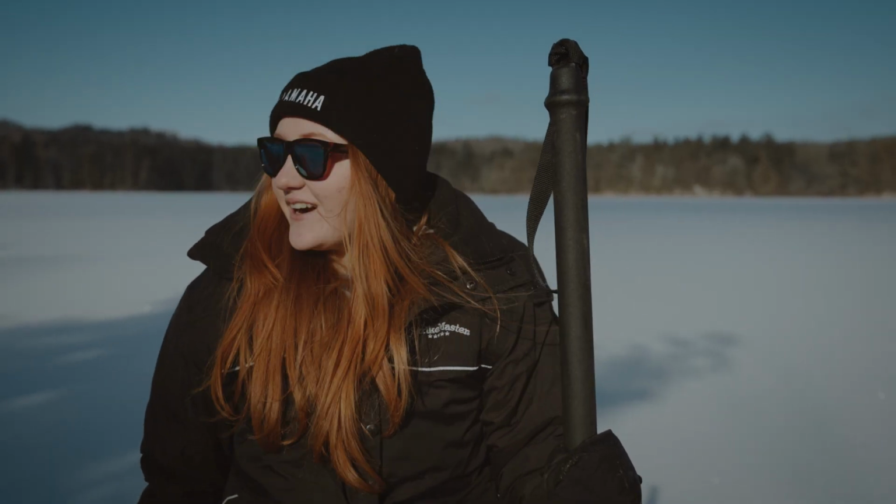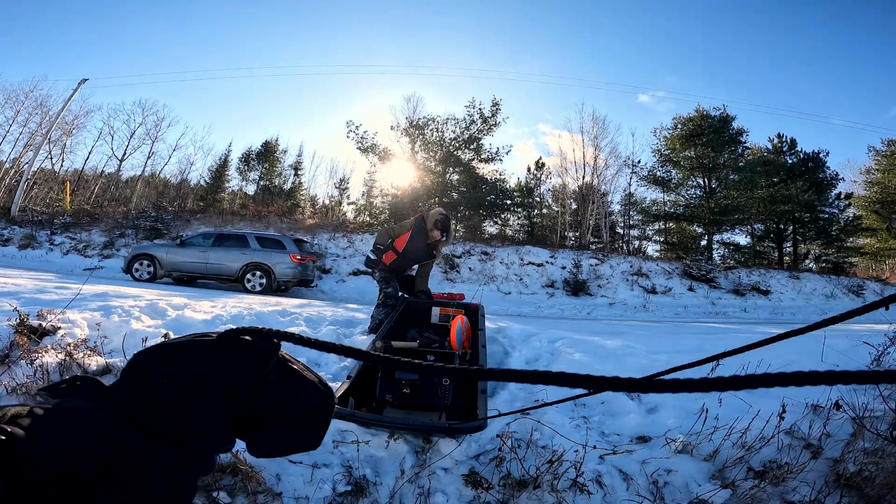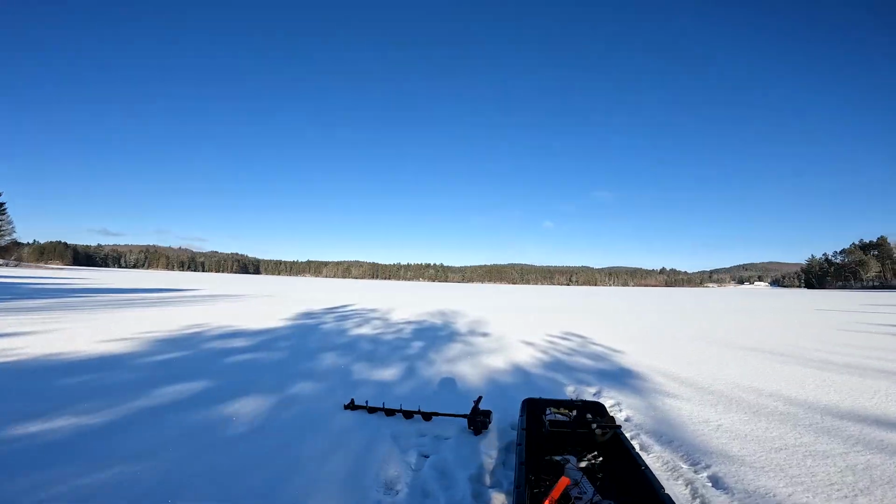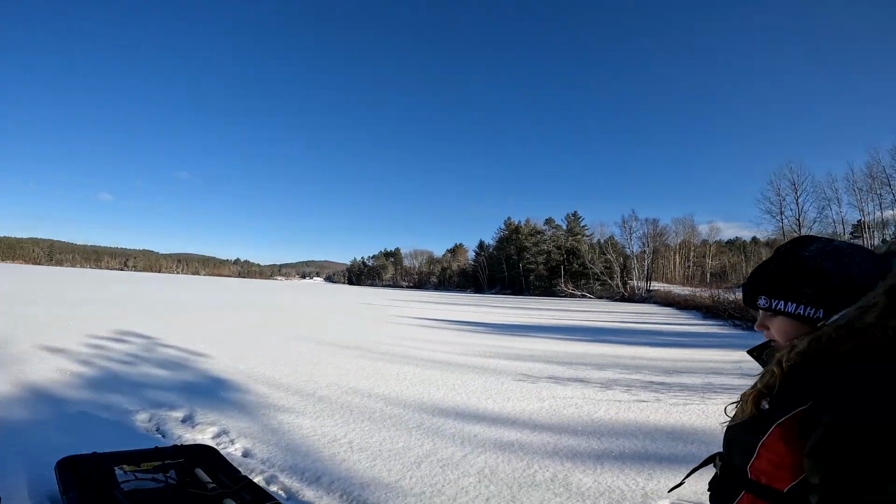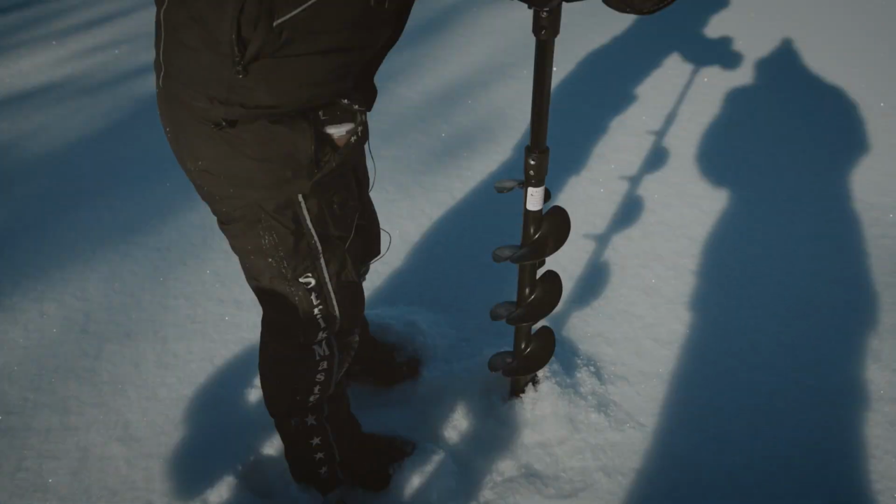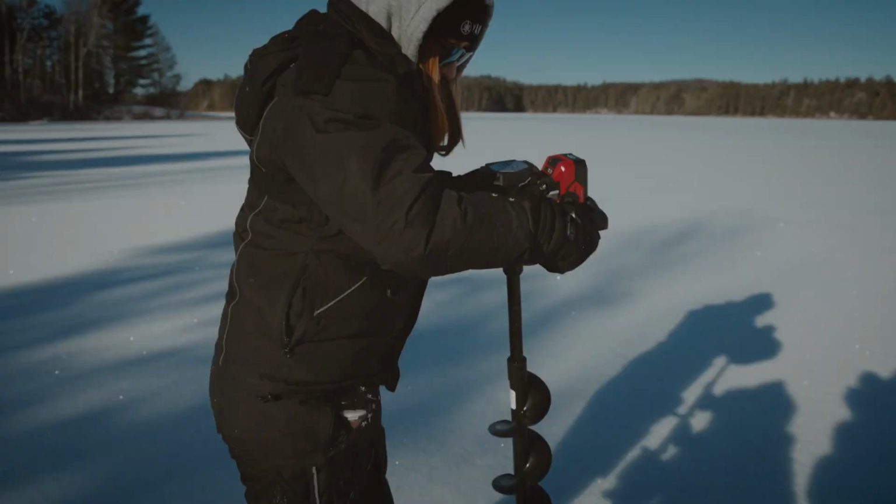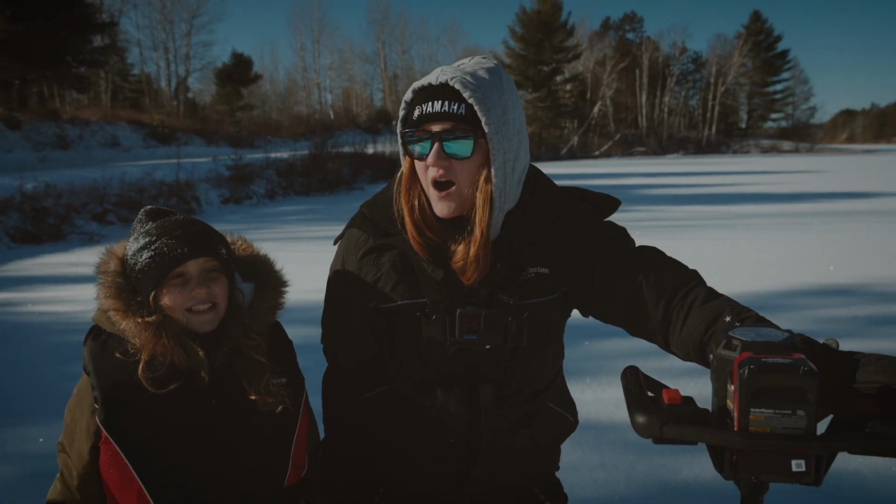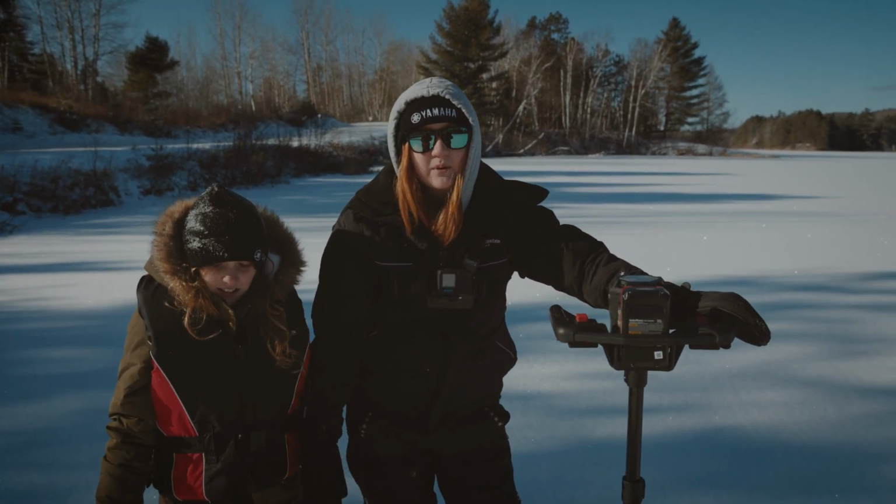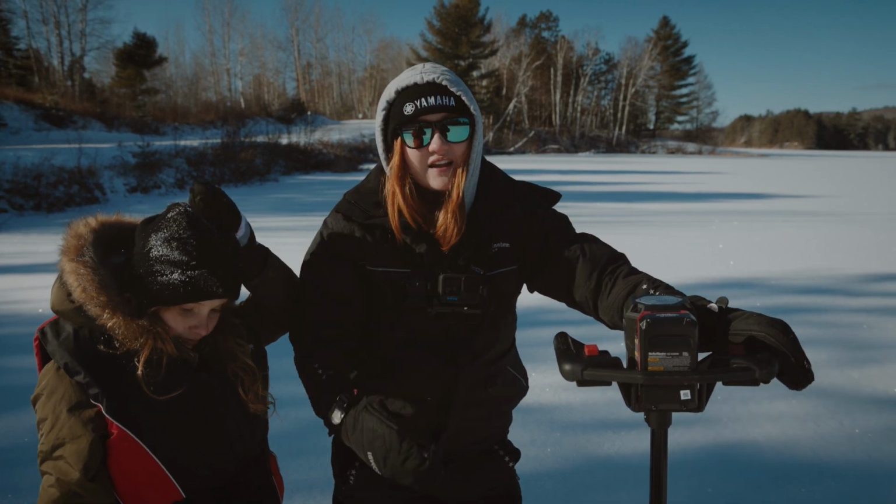I'm excited. Alrighty. Hold it, hold it, hold it. She's gonna come down 3, 2, 1. We need to drill a hole of ice to see how deep it is. Oh, there's lots of ice here. There's lots of ice. All right, so we drilled our very first hole and we used the scooper to do an approximate to see how thick the ice is.